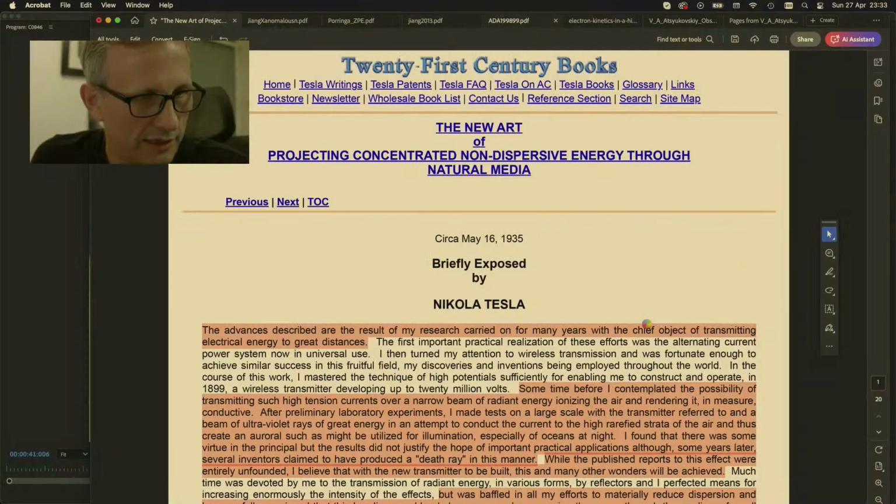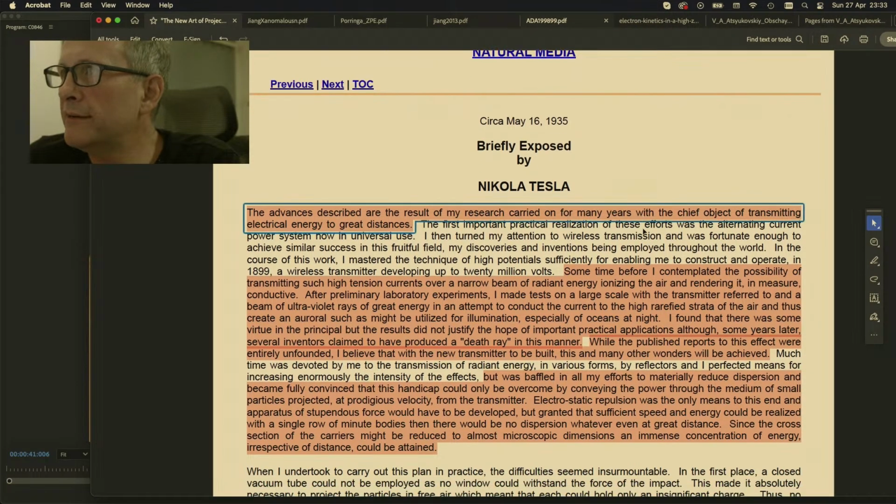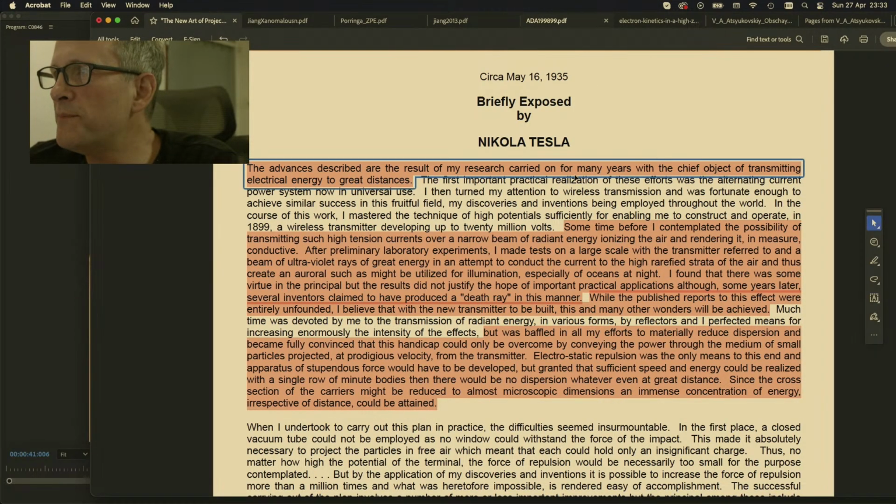I have a PDF here of his comments on this. So this is from 21st Century Books here. There may be people that know more about this than I do, but I'll read what it is attributed to him, circa May 1935. Briefly exposed by Nikola Tesla. The advances described are the result of my research carried on for many years with the chief object of transmitting electrical energy to great distances.